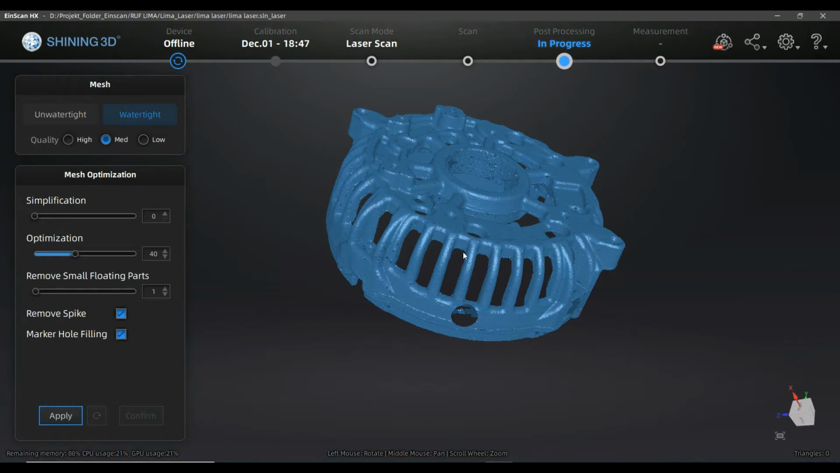So in each of the scans, the area that is covered by a marker in the other scan is visible for the scanner.